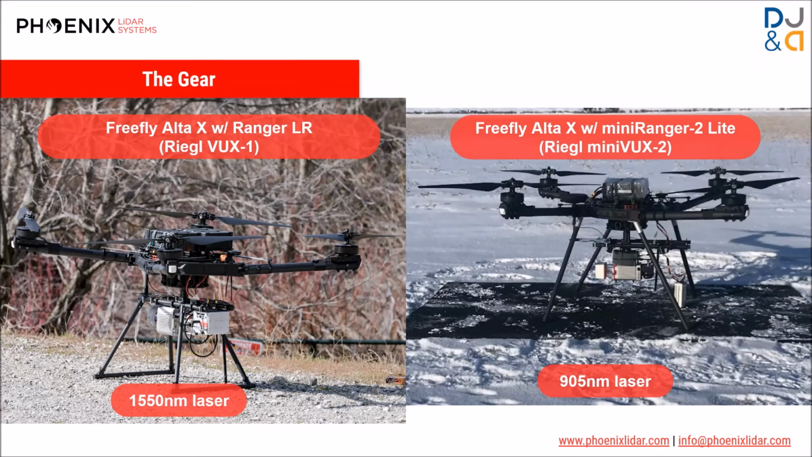The problem with that is 1550 nanometer light, which is a specific band of infrared light, is absorbed really well by snow. So it's a very poor sensor to use for snow mapping. Unfortunately, it's great for topography, but not the right wavelength for snow mapping. So for this project, we rented a miniVUX-2 based system from Phoenix, which uses a different infrared wavelength, 905 nanometer light, with that laser. And that one is not absorbed by snow as much, so we do get the reflections we need with that system.